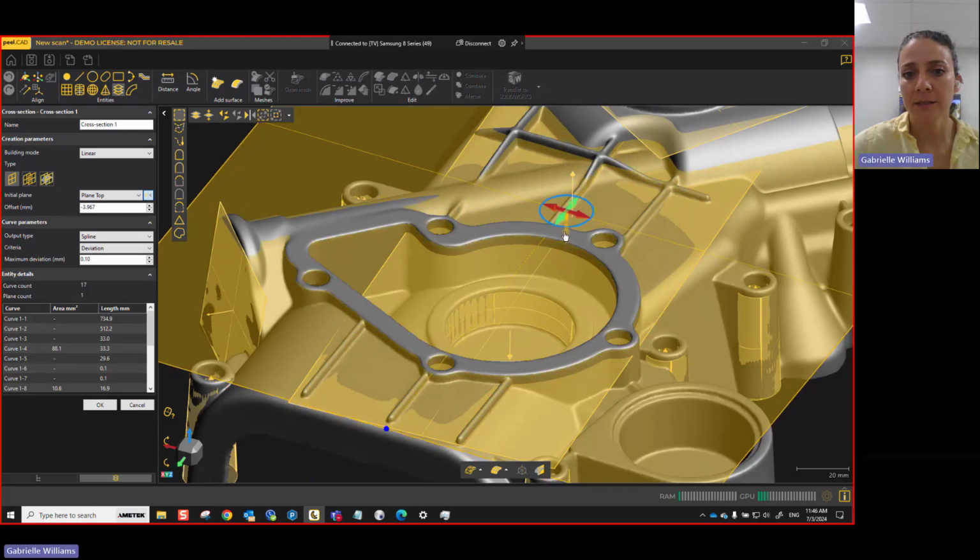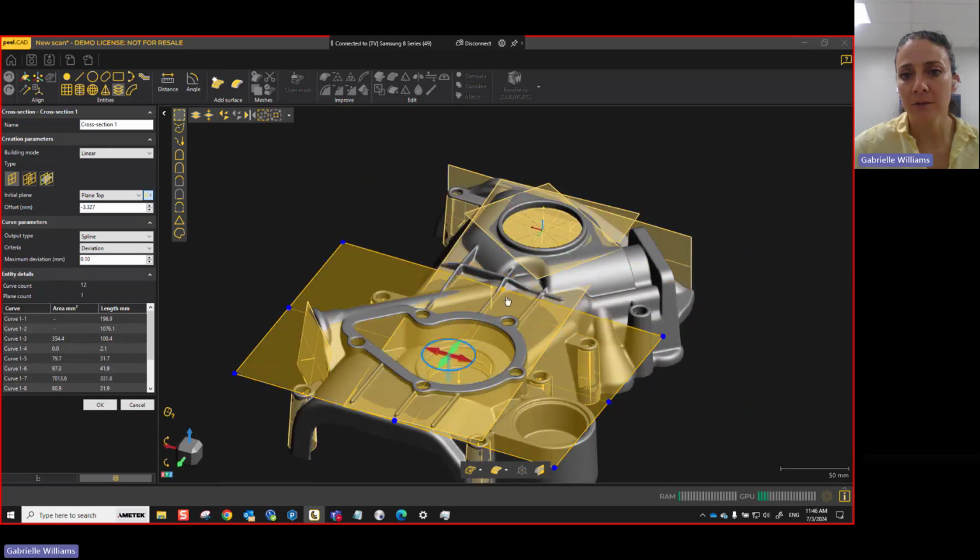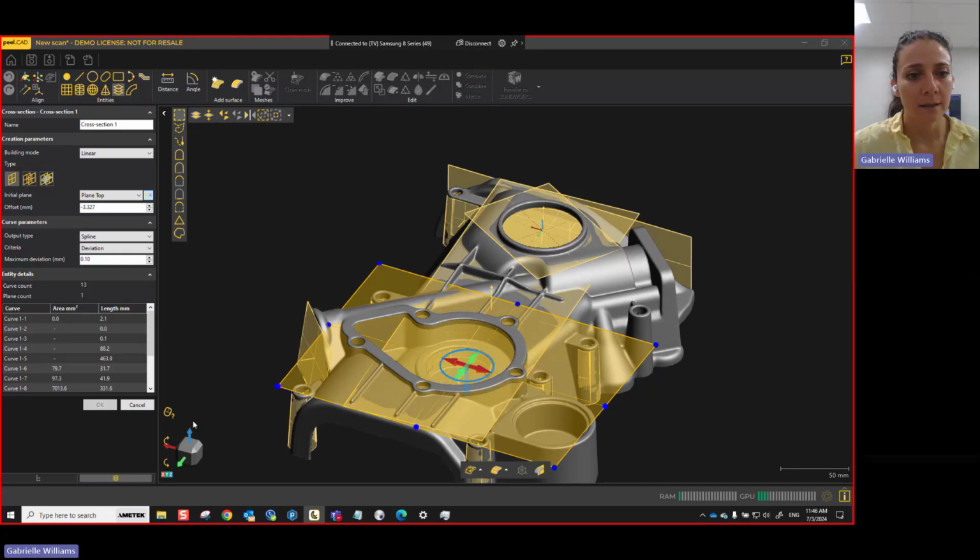So maybe I'll go right here. Maybe I'll get these little ribs on the side as well, but I'll do it right there. Okay. And of course, I can also change the size of this cross section. So if I don't want it cutting through this part over here, I can also minimize the size of the plane by moving this down like so. Okay, and then I'll click on OK.